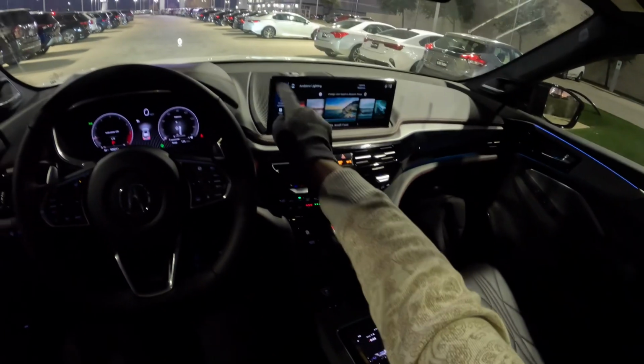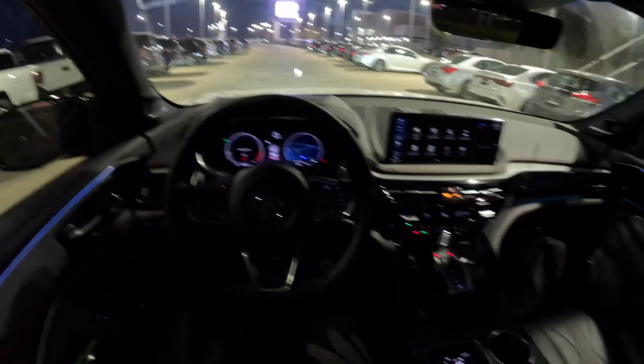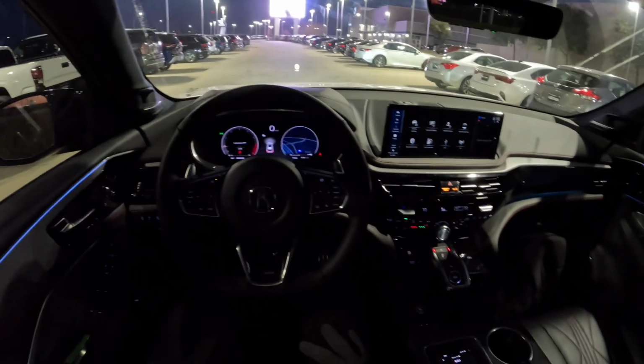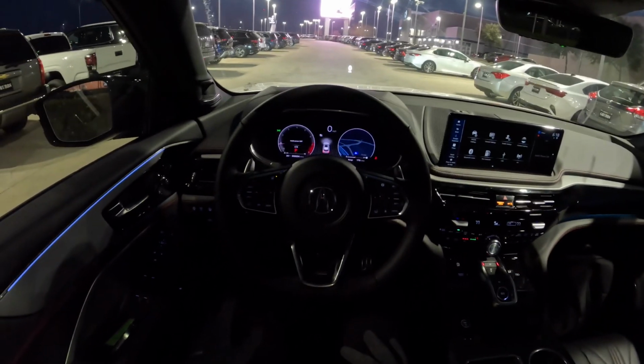Alright. And yeah, so quick overview of the vehicle. 3.5 liter naturally aspirated V6 with 290 horsepower, 267 pound-feet of torque. And you have a 10-speed automatic transmission.